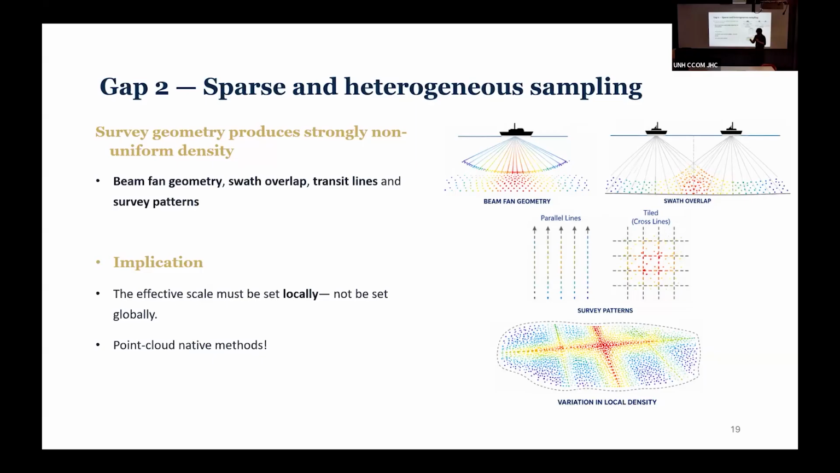So an effective scale needs to be local. Areas that are less dense might have a much higher scale, for example, if we depend on structures on the seafloor, and areas that are more dense can be of a smaller resolution, which makes the case for point cloud native. Point cloud native doesn't care about that. The points are where they are, and that's how we process them.